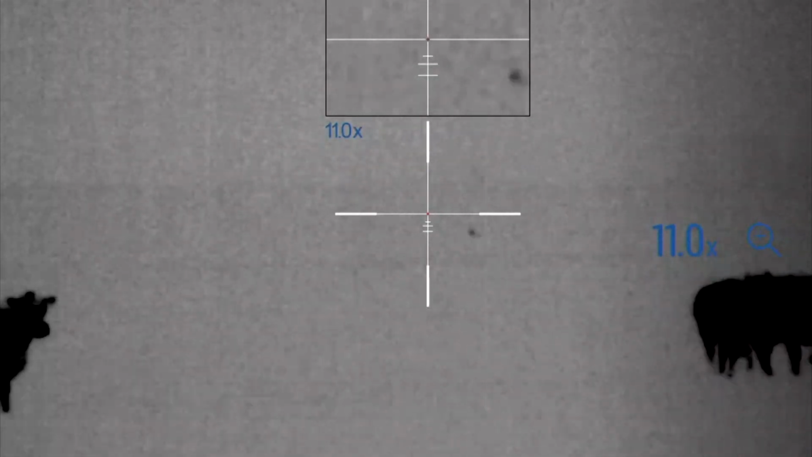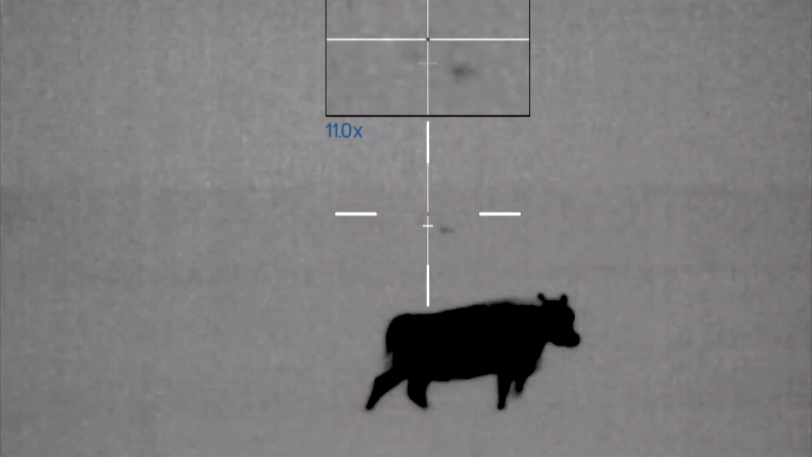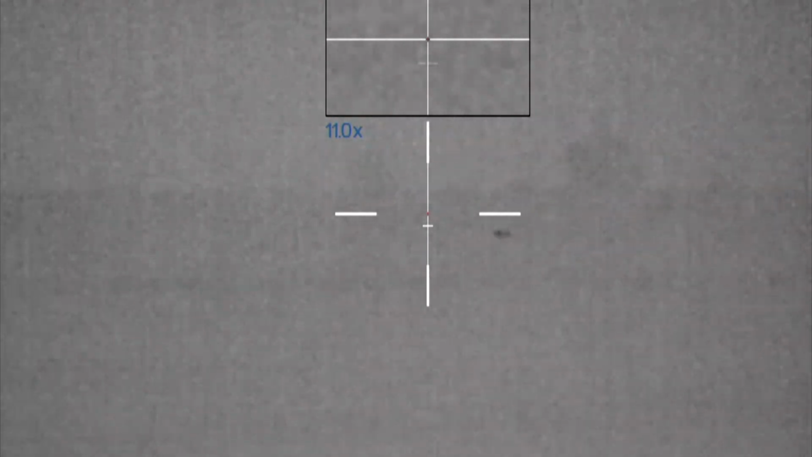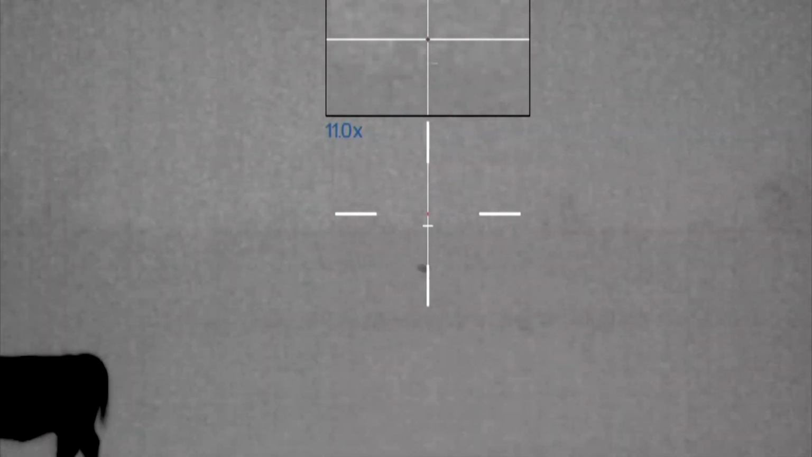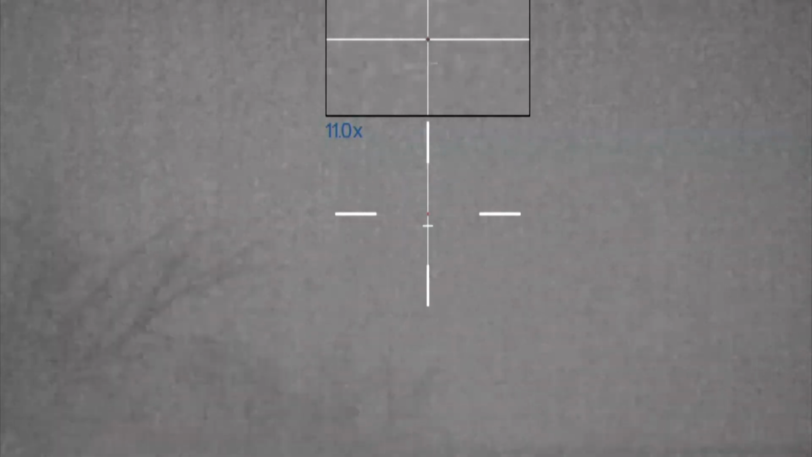Miss. He's done. Which one are you shooting at? The one way the hell out there.